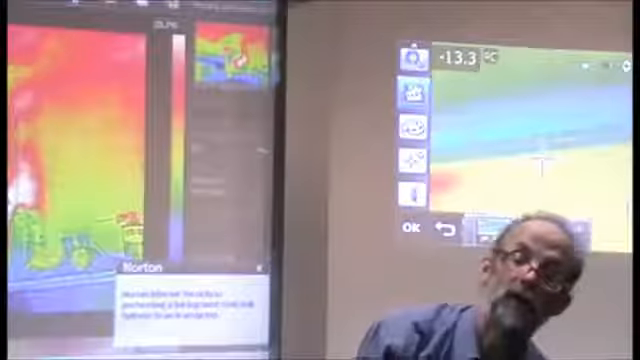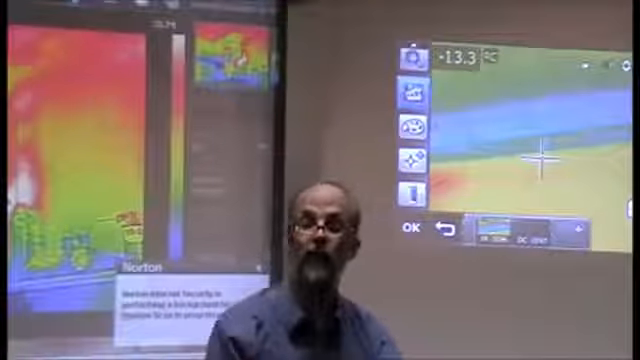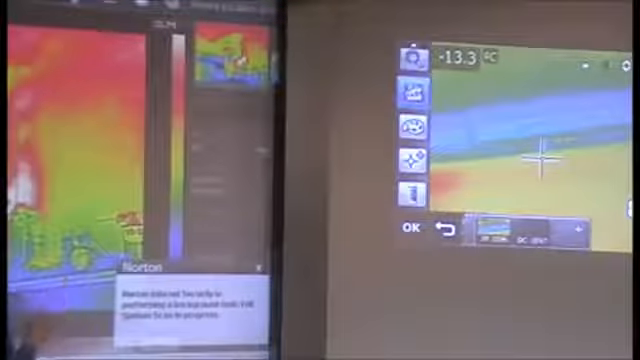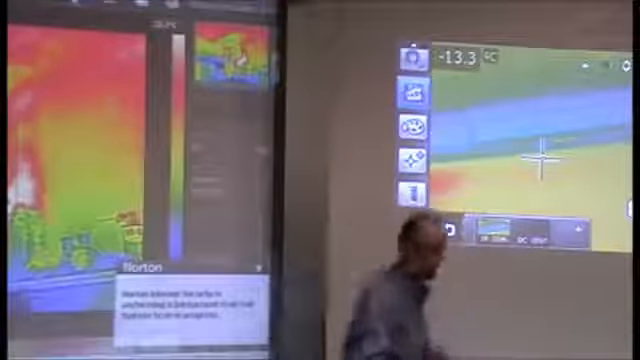But you can see that when I combine a lowish emissivity of 0.5 something with a high reflected temperature, I had a reflected temperature of 51 degrees and an emissivity of 0.53.